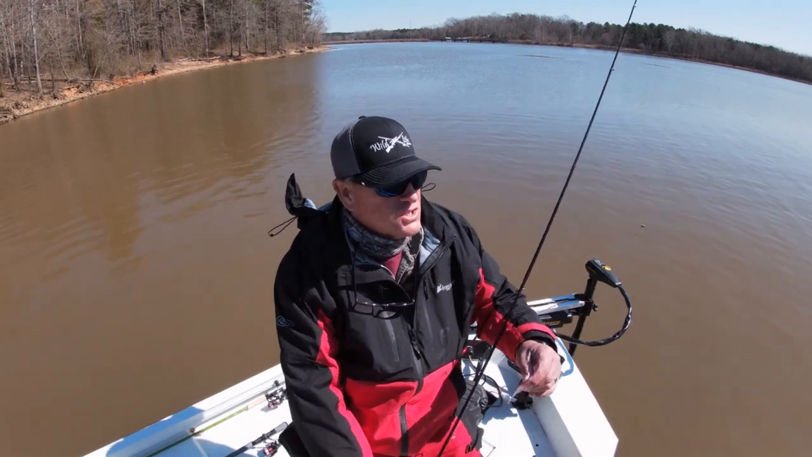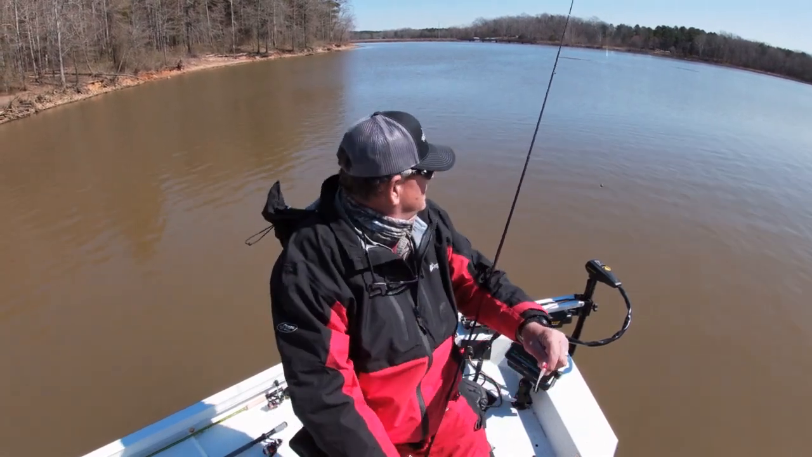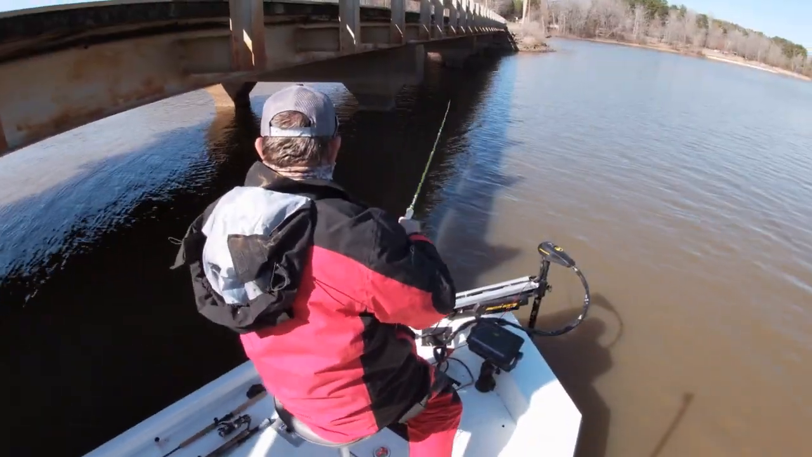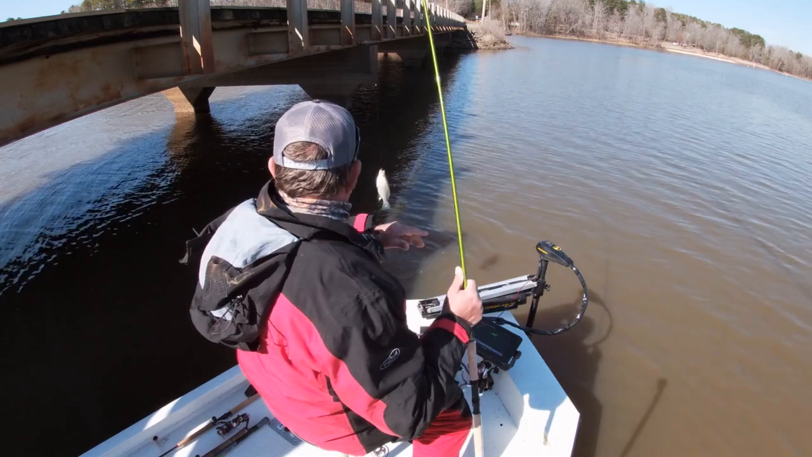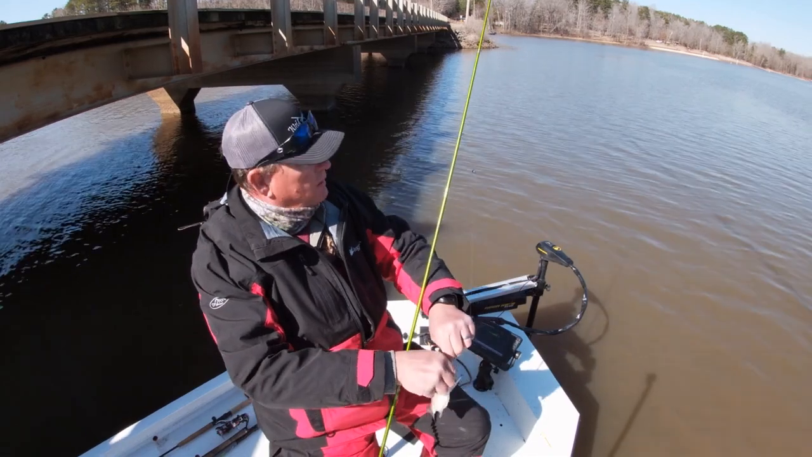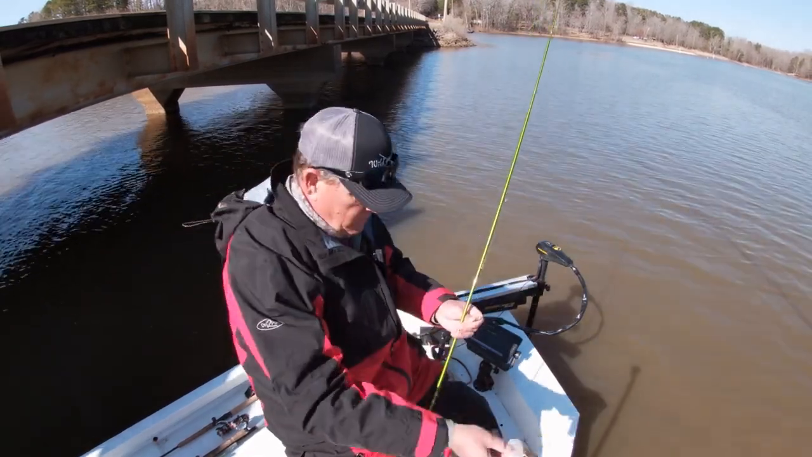Since the water has gotten so muddy up here, I've switched to a monkey milk color and a pink head. Pink head shows up good in this dingy water. Well, finally talked this one into biting. You know, 10, 11-inch fish, good crappie, good crappie.